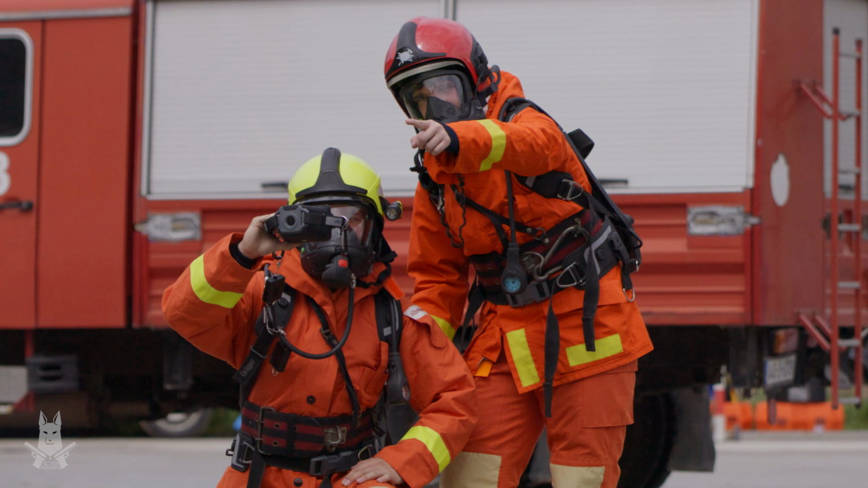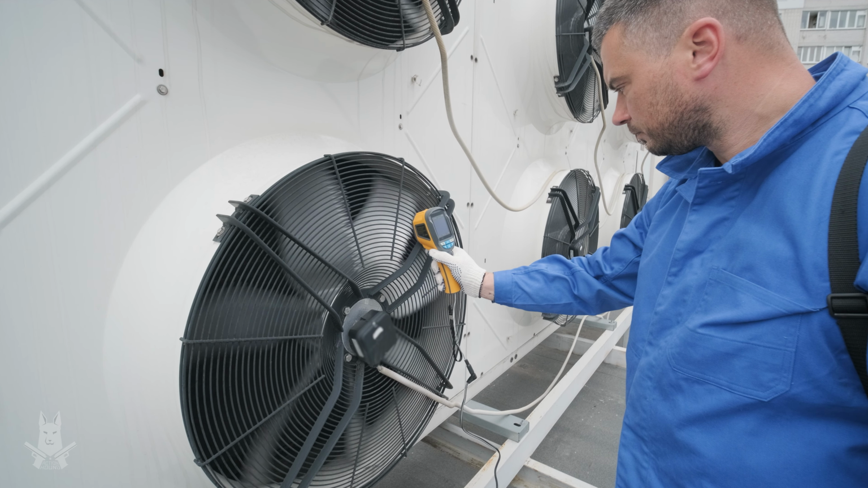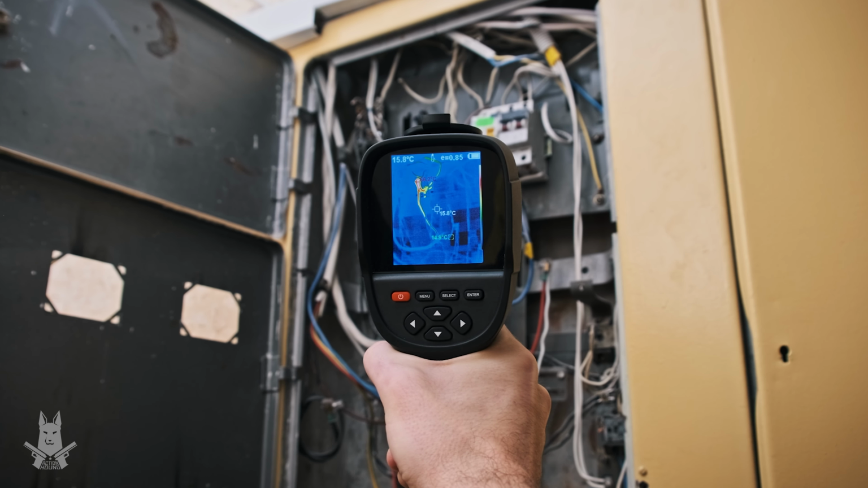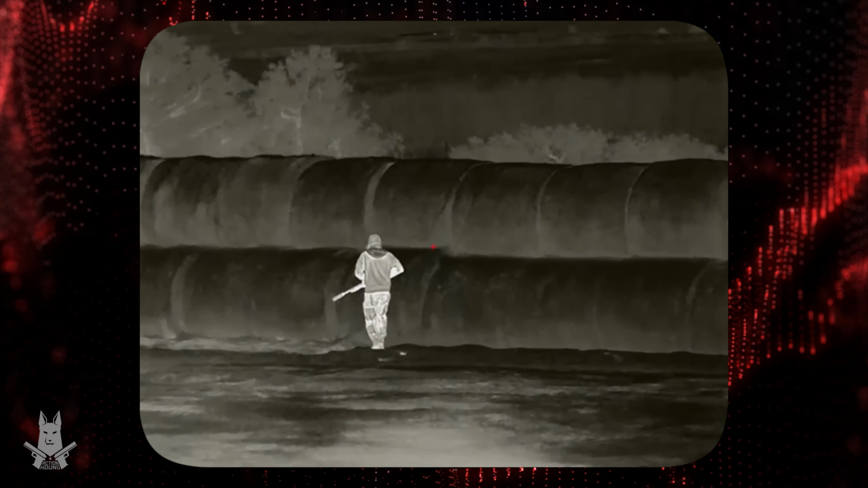Some of the applications of a thermal camera. Of course, the fire department uses thermal cameras to detect heat and find out where the heat sources are. It's also used for building inspections that help to detect heat loss in the buildings due to poor insulation, air leaks, moisture. Thermal cameras can also identify electrical hotspots or overheated equipment. Thermal cameras are also used for security and surveillance, can see in complete darkness, making them very useful for security purposes. They can detect intruders based on their body heat, even when there is no visible light. So in the complete darkness, you'll be able to see somebody walking on your property.